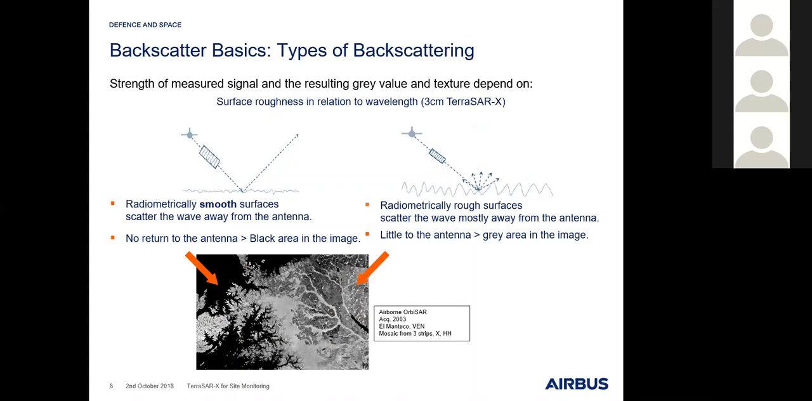If a certain surface is completely smooth, and when we talk about smooth and rough, this is always related to our wavelength of 3 centimeters of the TerraSAR-X wavelength, then this surface appears black.